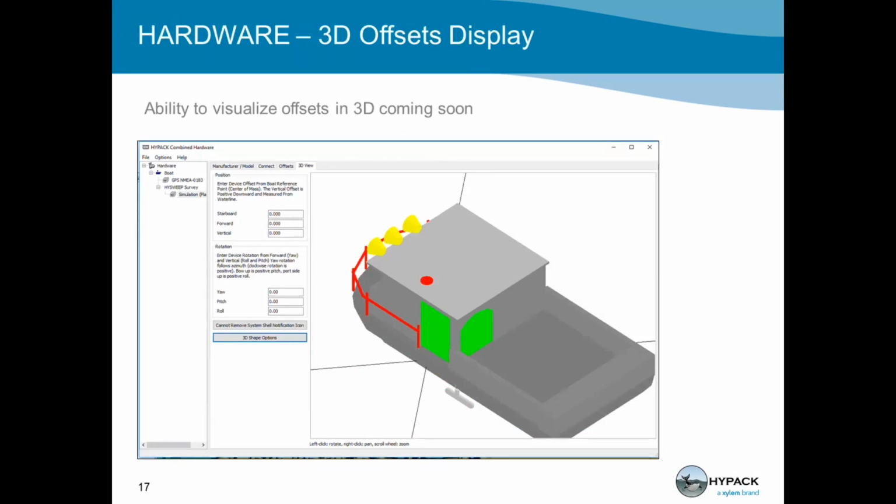Okay, this is really cool. The 3D offsets display, as you can see, coming soon. I should have put a dot dot dot in there. The ability to visualize offsets in 3D coming soon. To get rid of your question marks. Do I have my offsets right? Do I have a physical problem with my base station? Is there a wrong point loaded in the base station?